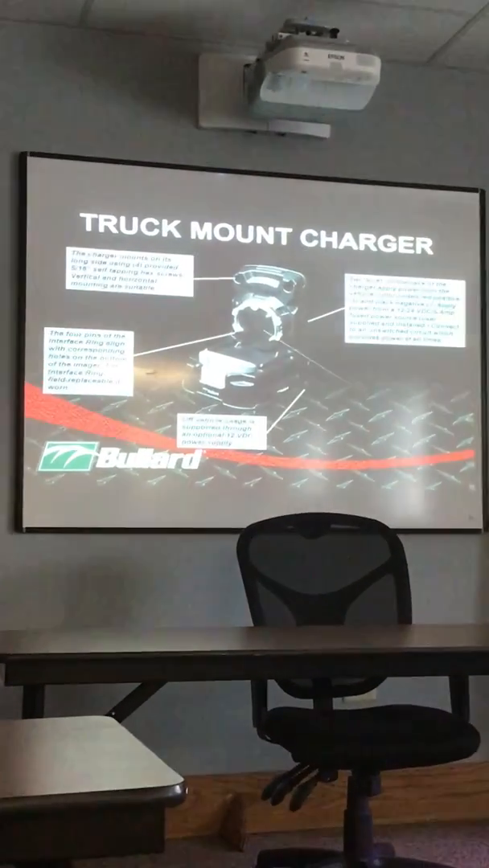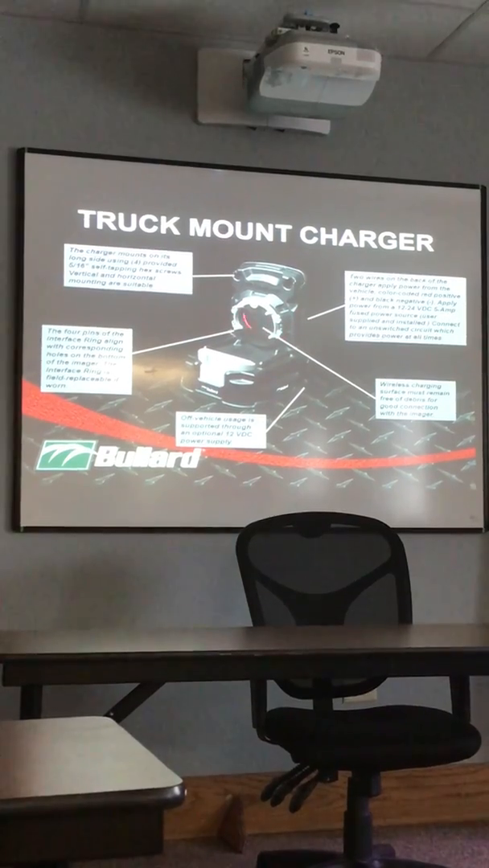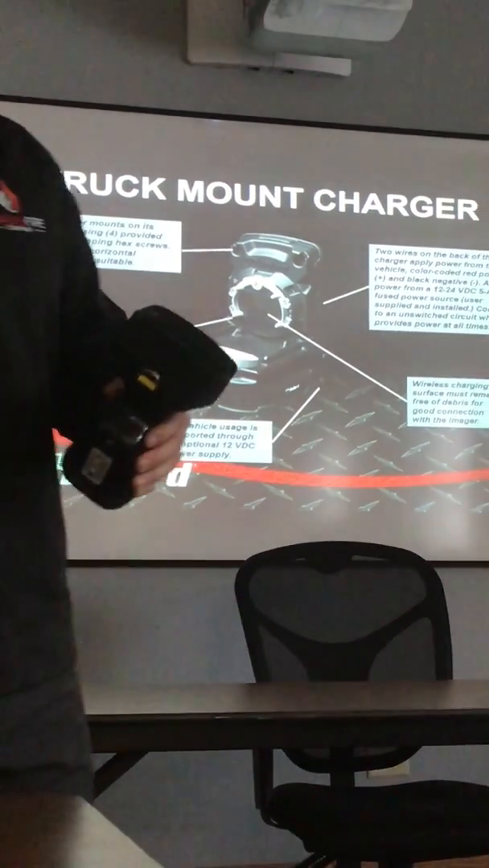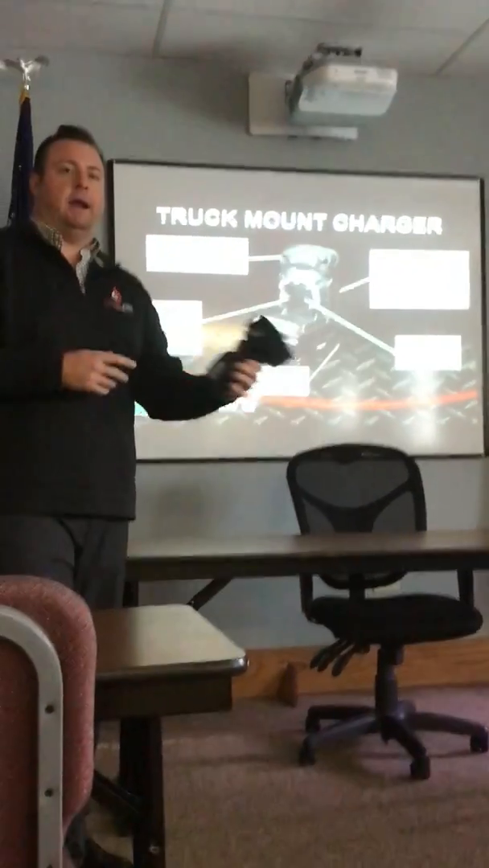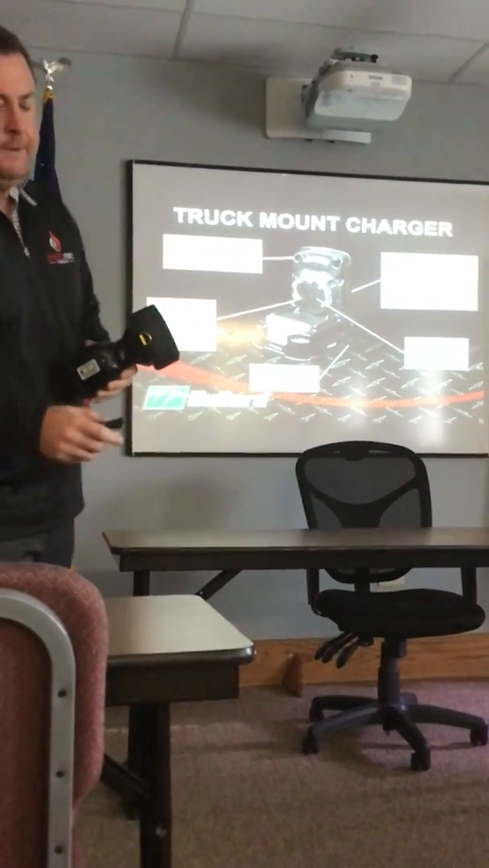This is what the truck mount charger looks like. The truck mount charger actually wirelessly charges the imager. Nothing plugs in. It locks into place because it's a truck charger, so God forbid if you get in an accident, it won't come flying out at you. But it actually wirelessly charges like a smartphone because of that internal battery.